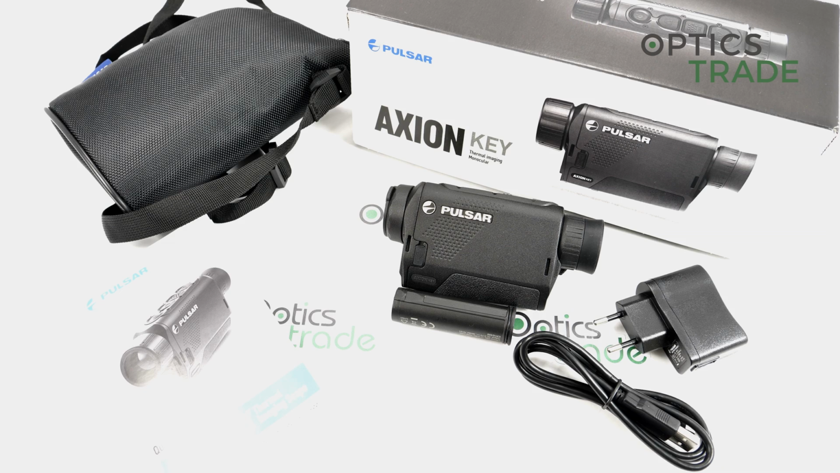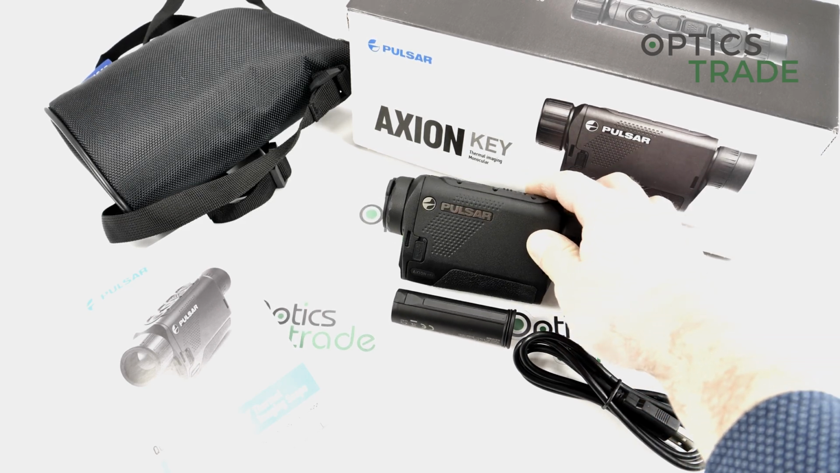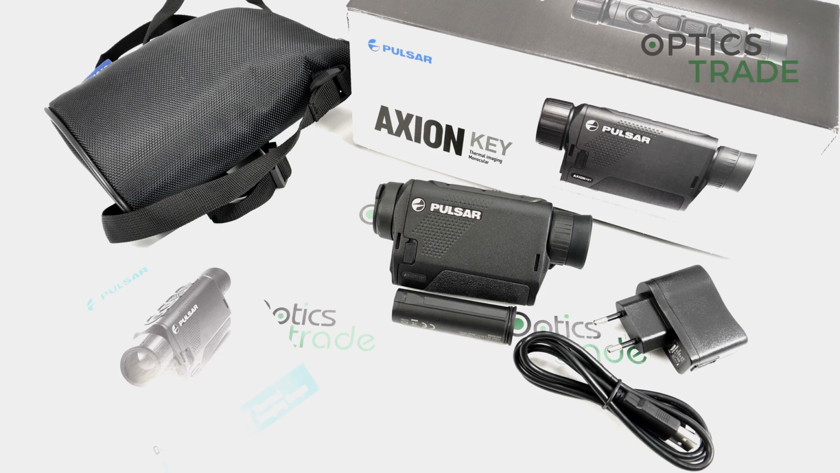The sensor is 320 by 240 pixels, so a little bit smaller than in the Helions and Quantums, but it has a 12 micron pixel size. That means that you really can see all the details, because this is a really small pixel size. It's also smaller than all the competition at the moment. Everybody is still on 17 micron pixel size, so this is an advantage when you see the size of the device, so it can be more compact, and you can also see a little bit more detail, even though compared to really good 17 micron sensors, let's say in the Helions, the difference is not big. But still, the size and the weight, it's a really small device.